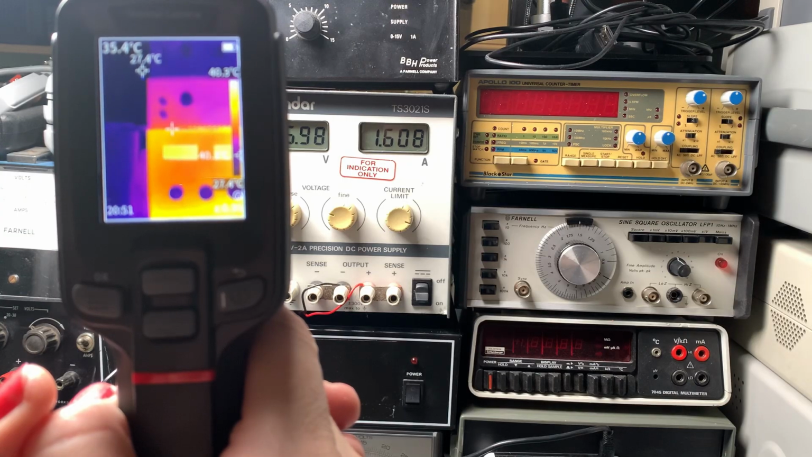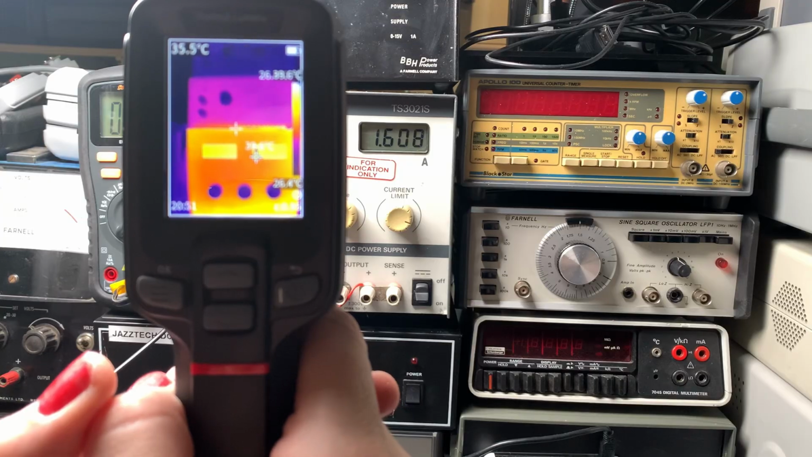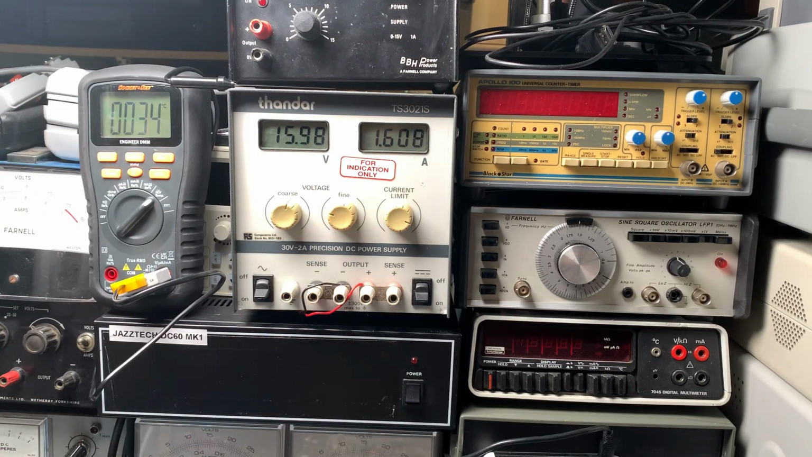So it just shows me that that's ballpark. Yeah, it's giving me 35 along the path of that. Yeah, that's giving me about 34, but I don't know how accurate that is, to be fair. The other thermometer I had on there before actually gave up, so that's another repair I need to do,